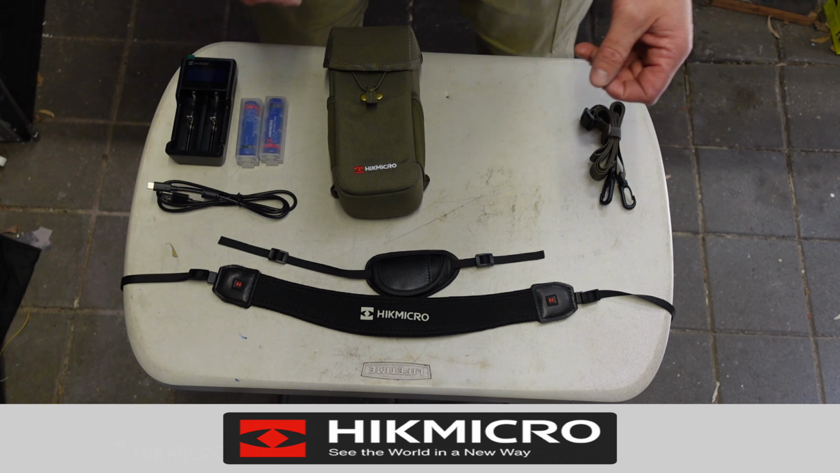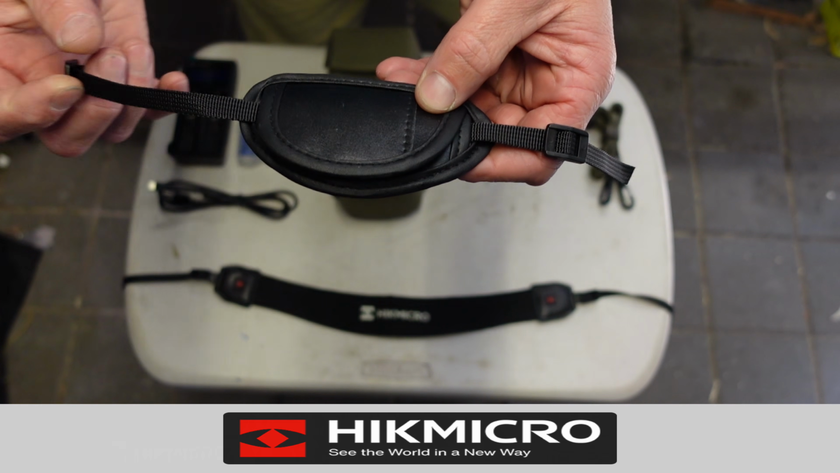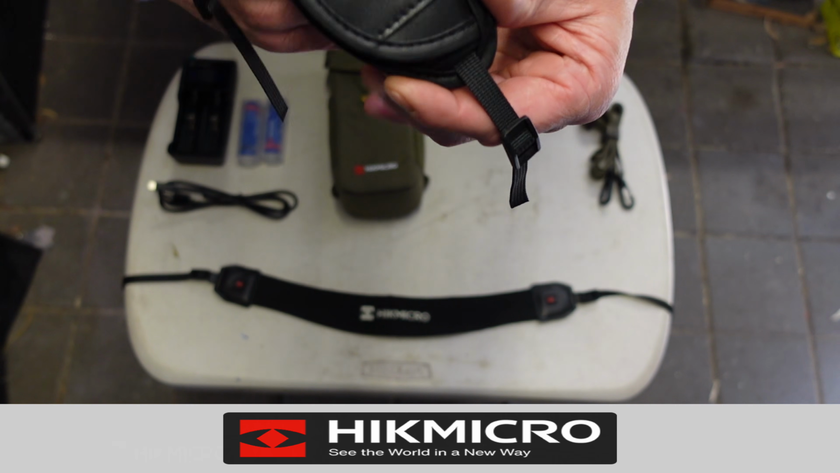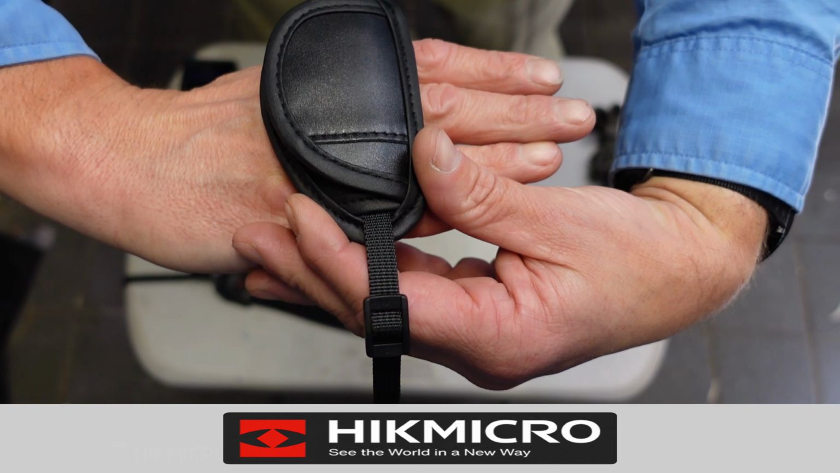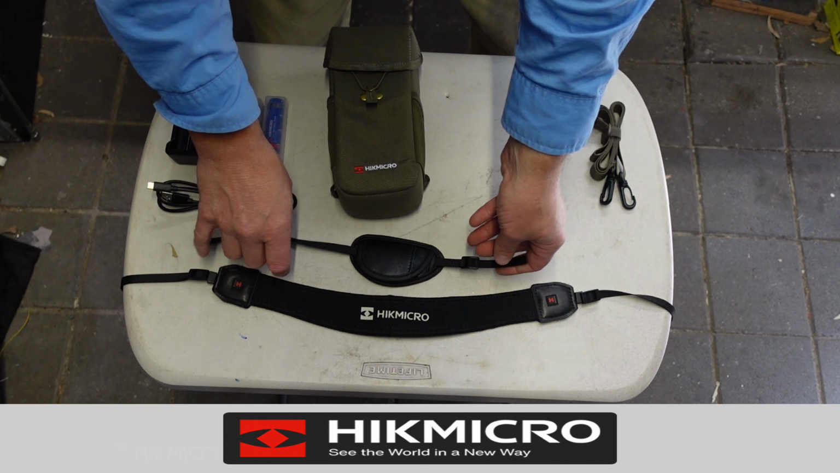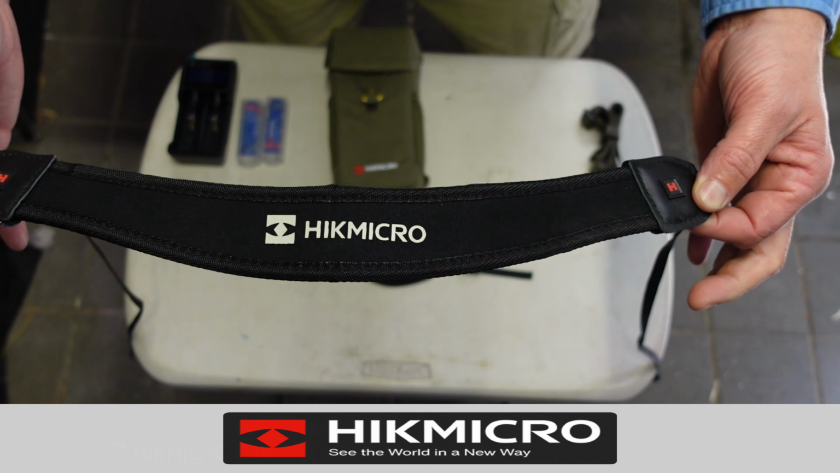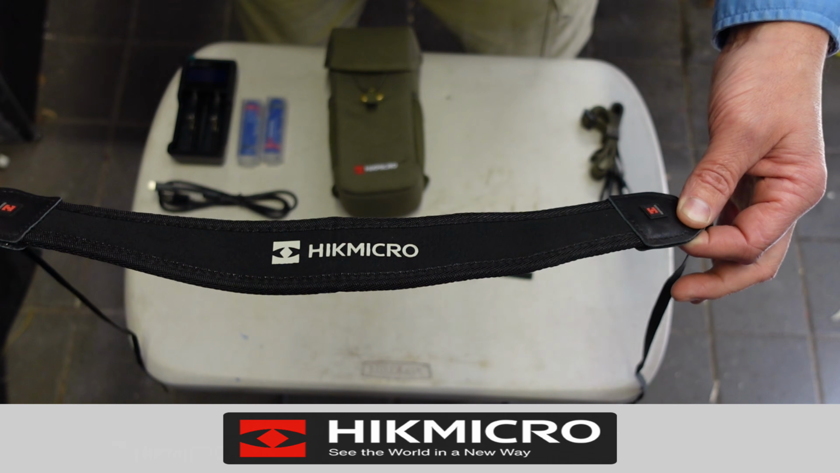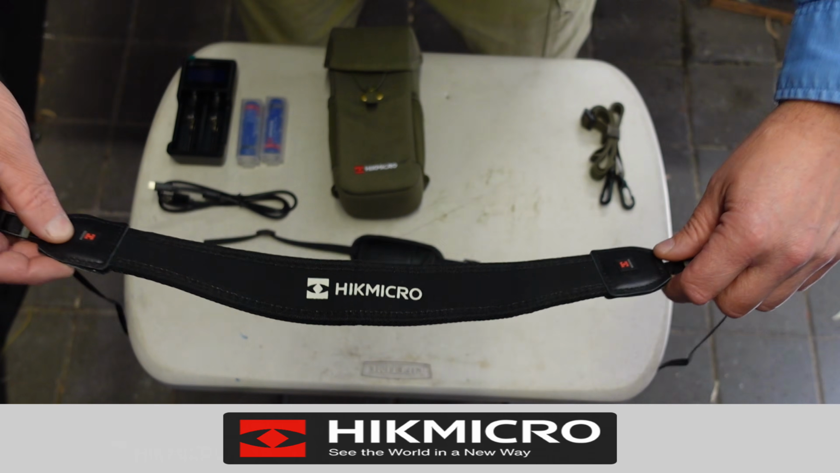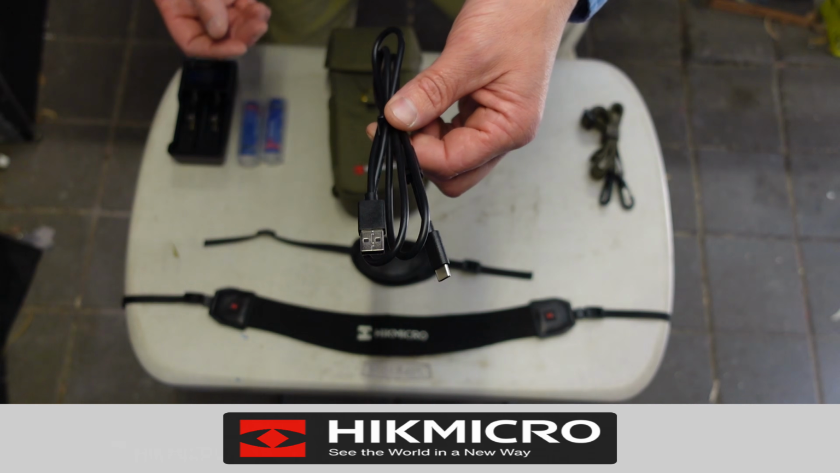Also in the kit comes a palm strap, so that can hook onto the sides of your thermal monocular, and it just allows you to put your hand up in behind it, and it rests around the back of your palm and actually holds your scope fairly secure. This one here, and this is what I used, was a neck strap, so you attach this to the back of your thermal scope and you can loop it around the back of your neck. It comes with a USB-C charging cable,